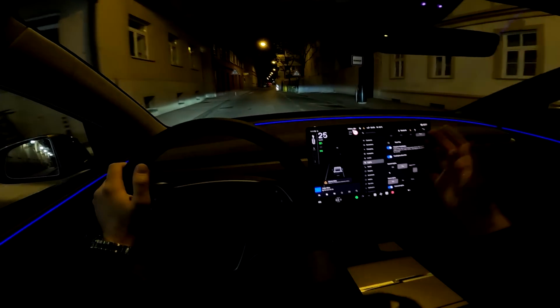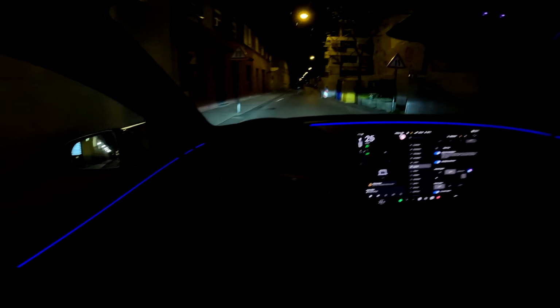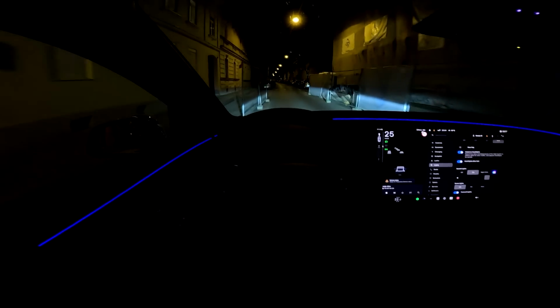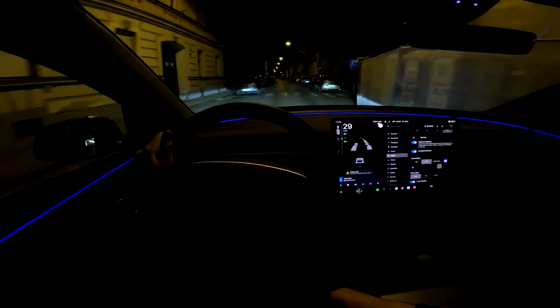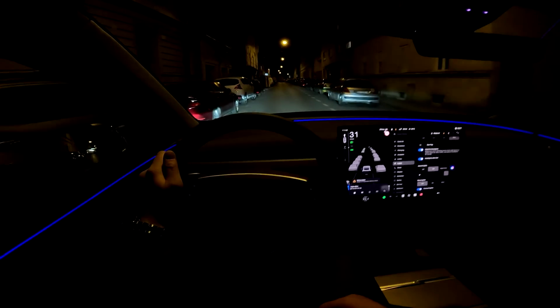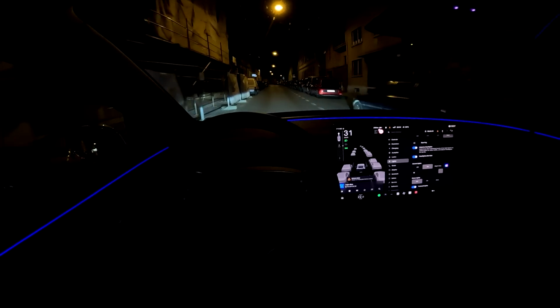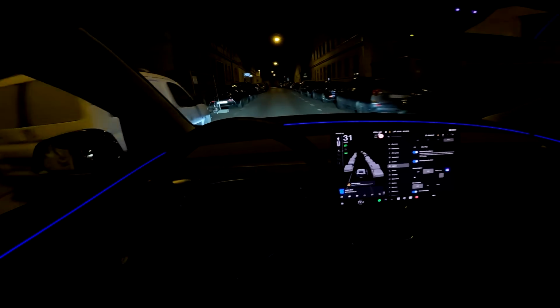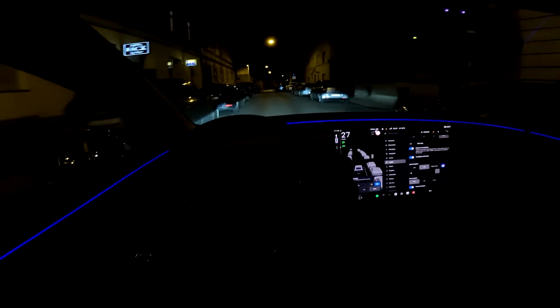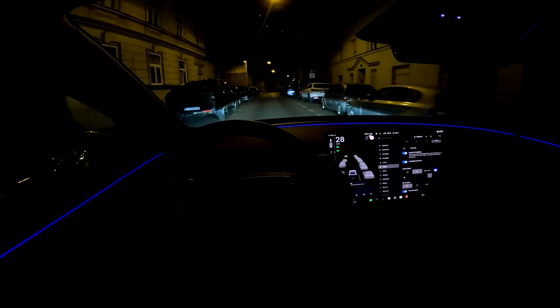But of course I have them turned to maximum all the time. I think they are very cool. And here you can flash the lights by pressing the button on the steering wheel. You can also turn on the wipers here.